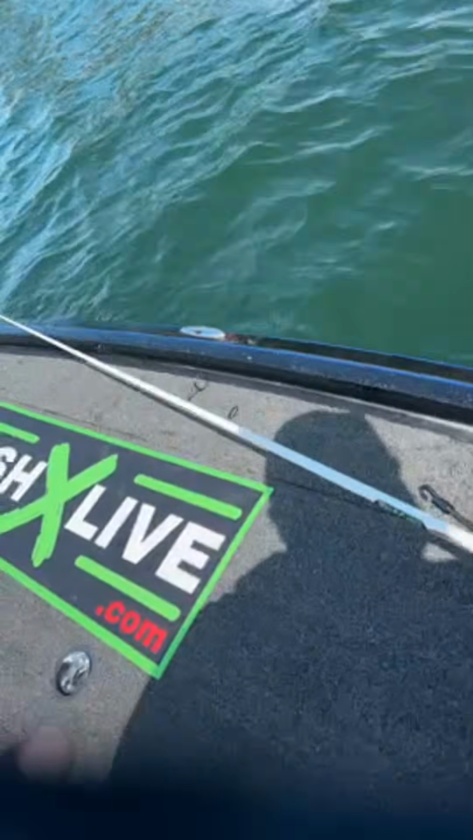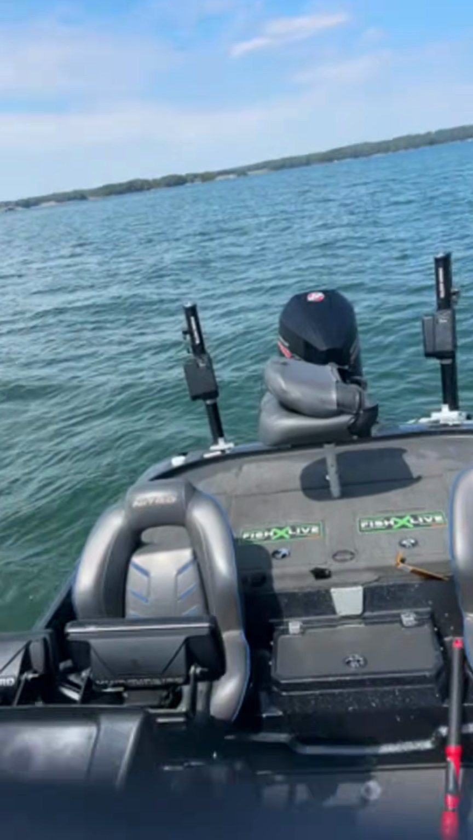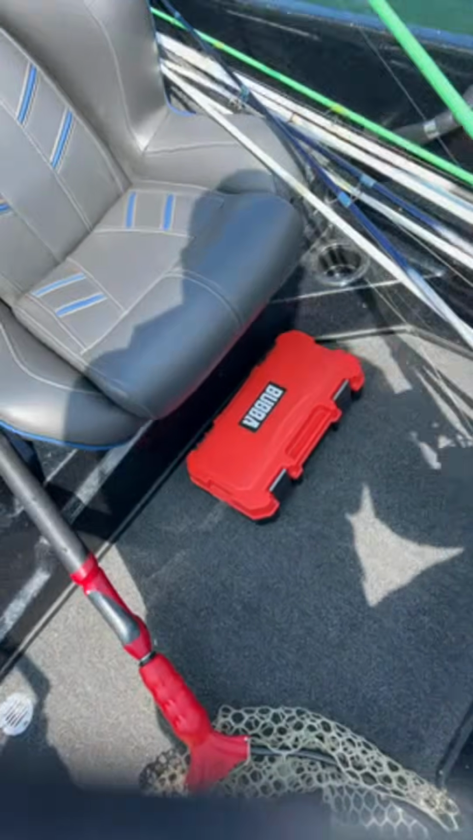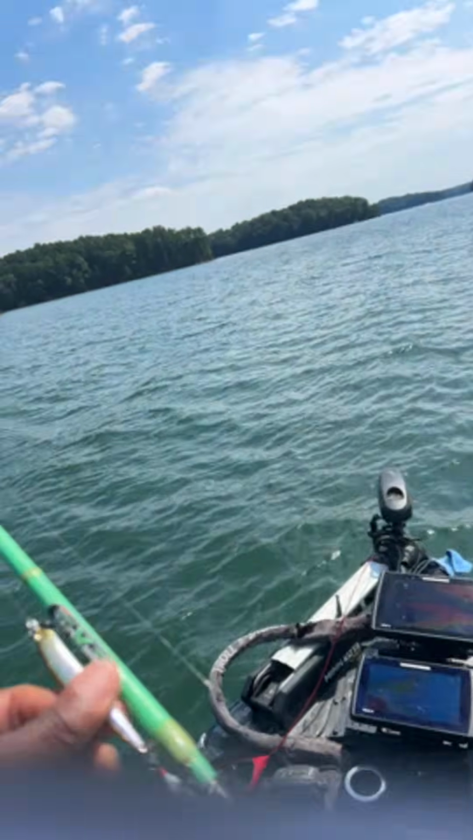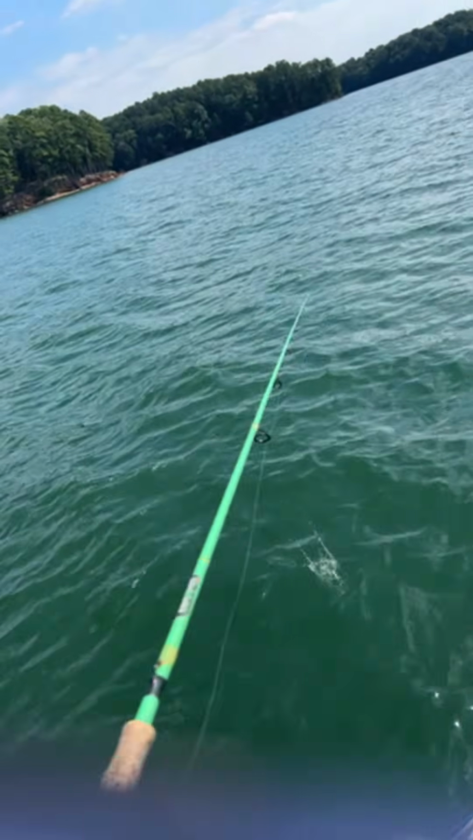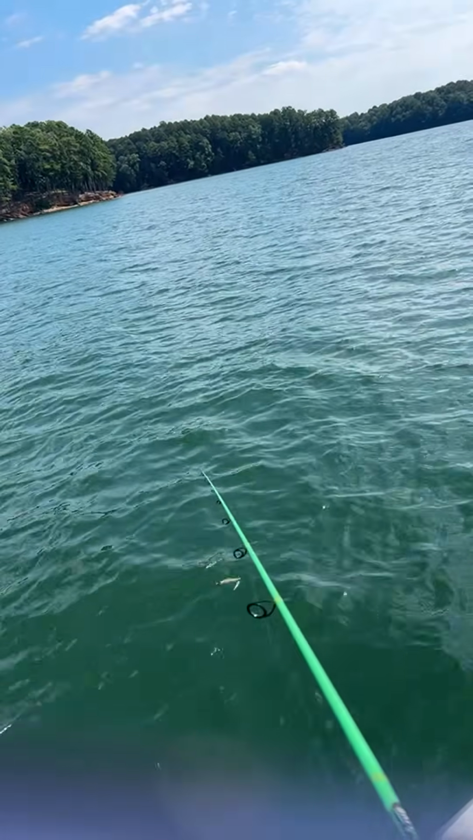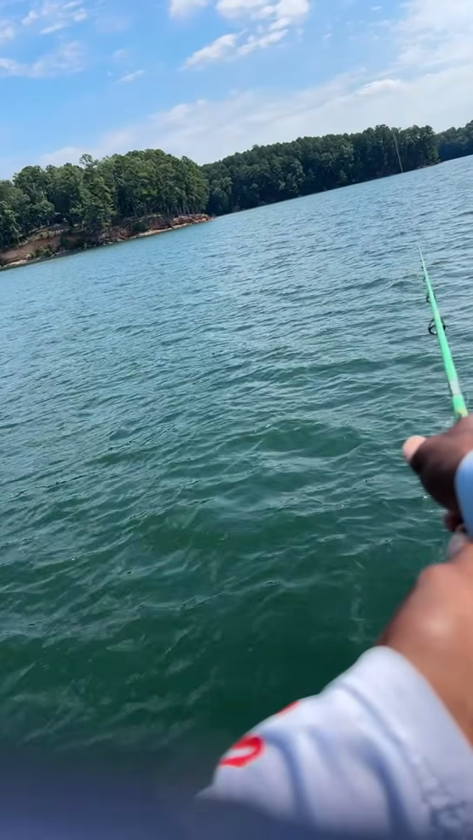All right, guys, I came and tried it. Now let's go back to, so this is the bait that I was catching all my fish on for Battle of the Anglers right here. Now let's see if it wants to come out here and get a fish or two to the boat for me today.